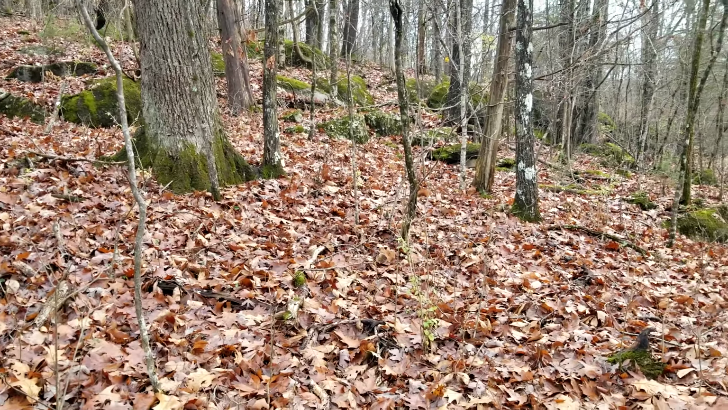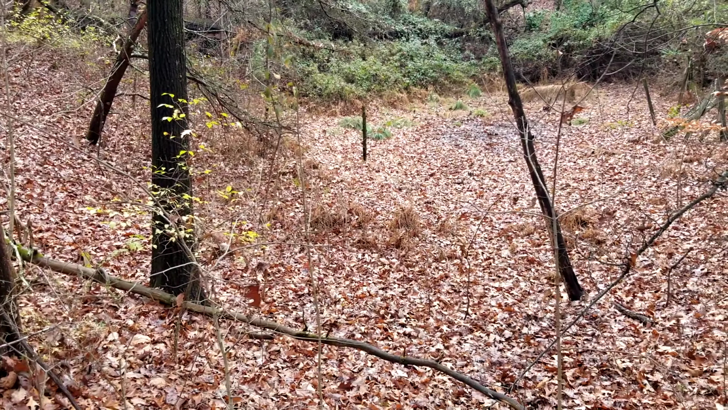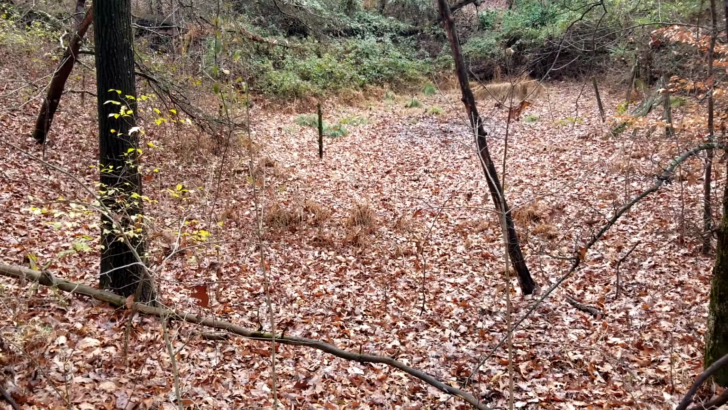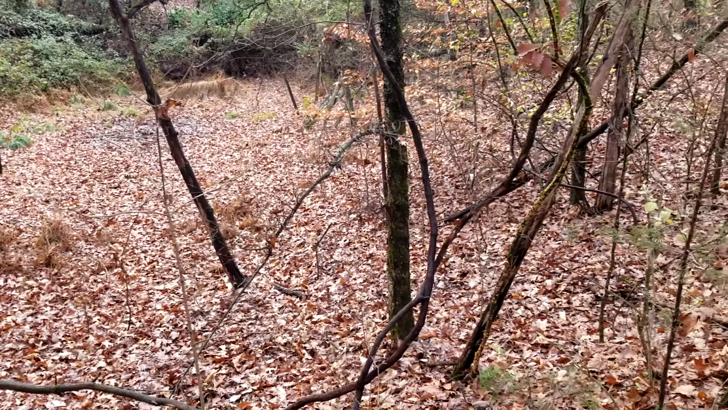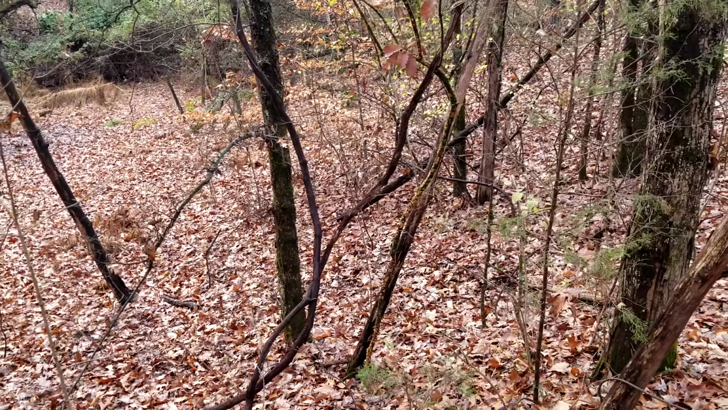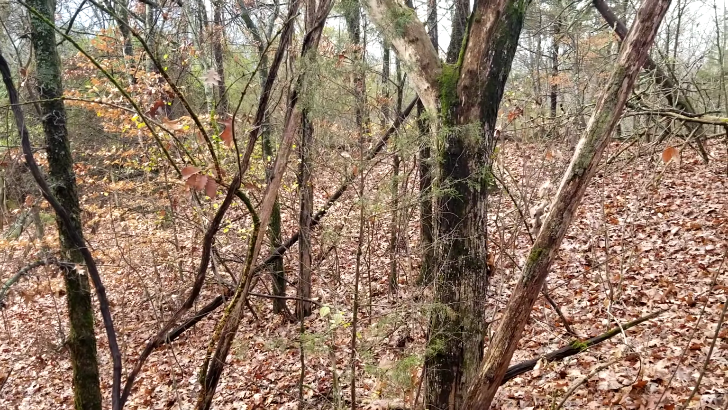So anyway, guys, the old pond, it's actually got water in it. And you can see it a little bit back there, but it's mostly just covered with leaves over top of it. But the animals seem to love it. So relax, take it easy, and let's see what stepped in front of the cameras this week.